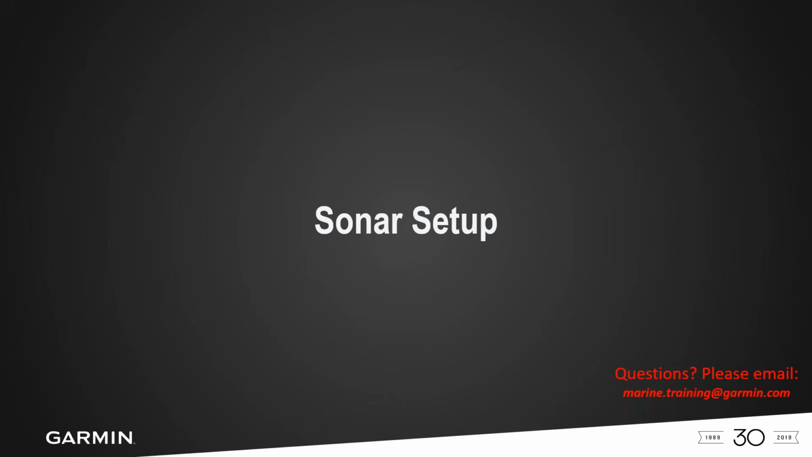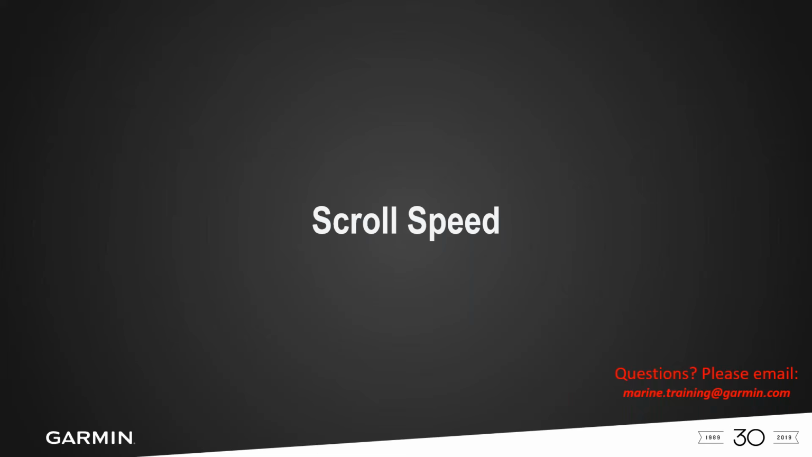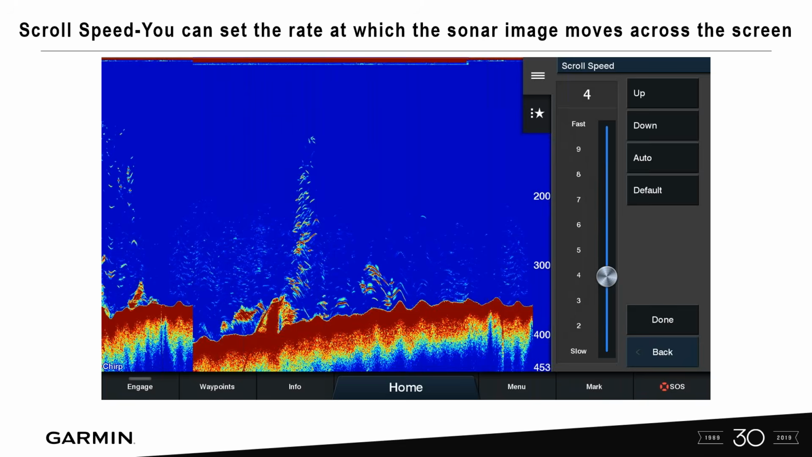So let's go into Sonar setup. We want to go into the Sonar main menu, Sonar setup, and talk a little bit about scroll speed. When you're running the most current software version, you're going to see your scroll speed goes from 1 all the way up to 10. 4 is your default scroll speed, and this is how fast the picture advances from right to left on the screen.